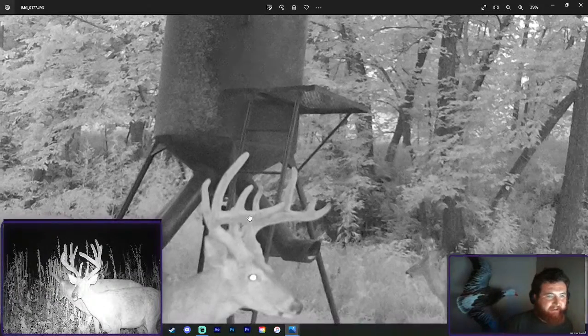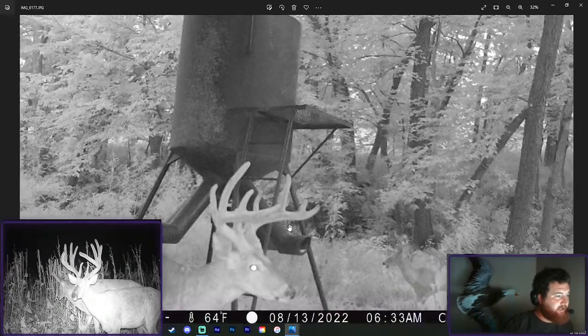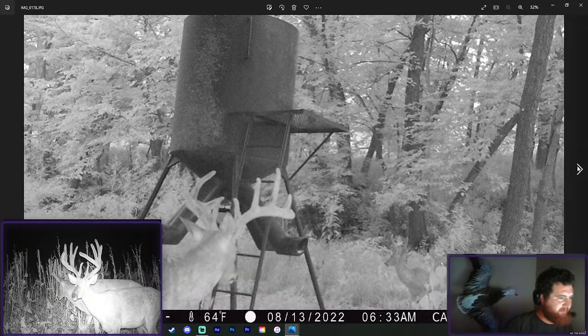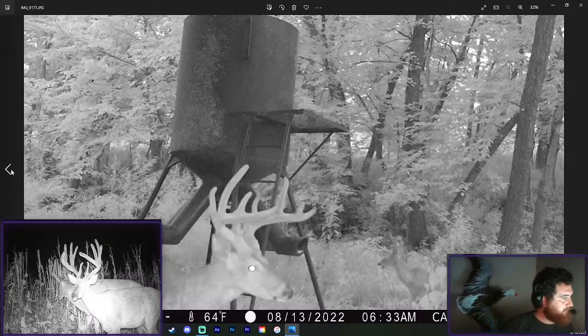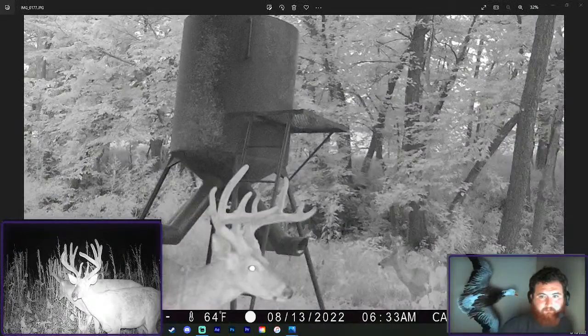So this is, in fact, IKEA. That actually kind of sucks. Not that he's a small deer by any means, but last year he was really nice. He's at least 7 this year. I'm pretty confident he's 7. I could pull up a picture of what he looked like last year to show you guys. We were really hoping big things for him.